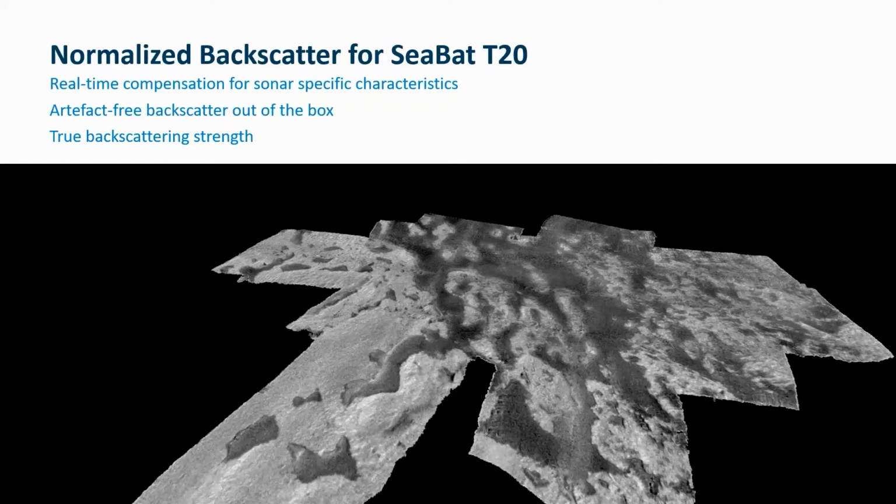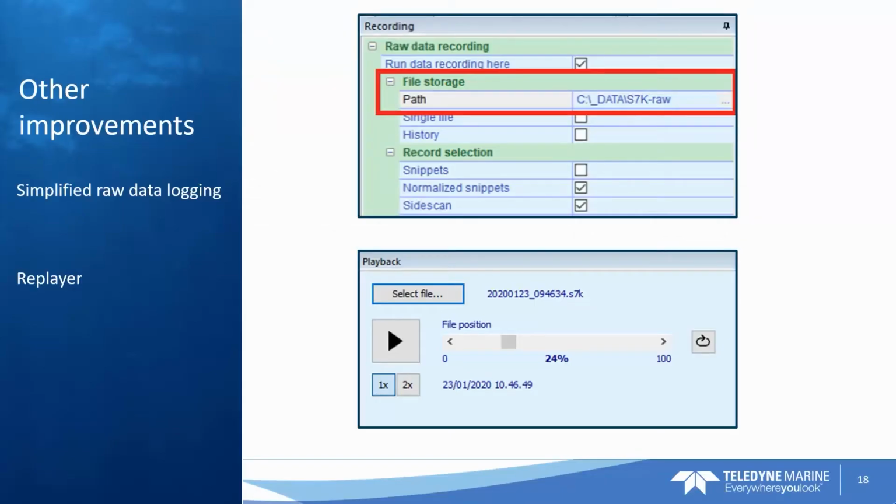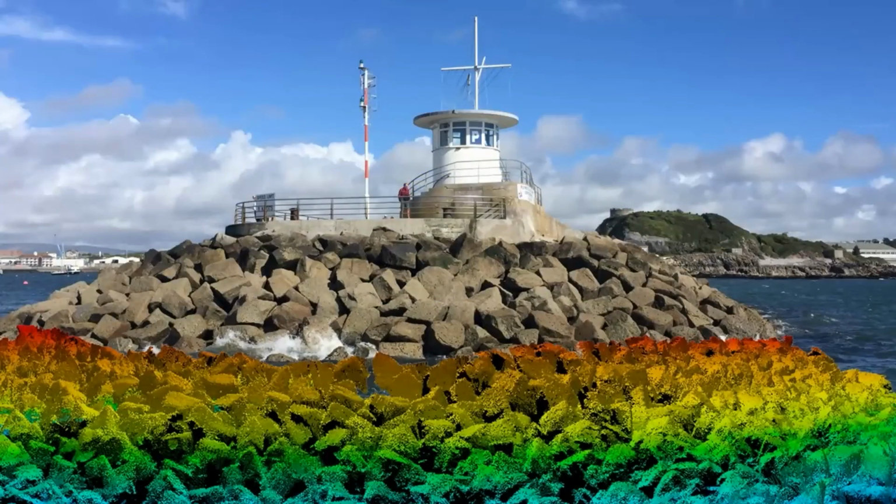We've also improved the raw data logging features, so it's very simple to record raw data out of the SeaBat sonar today. You simply push the record button and you have your data. The SeaBat user interface is also now a replayer of already recorded S7K files. So with the version 2 update, we do consider the SeaBat T-Series the benchmark in the industry.